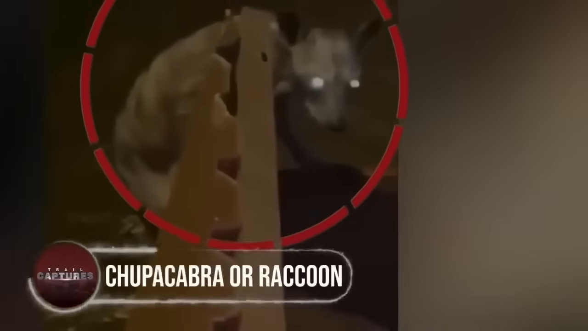Chupacabra or raccoon. This video showcases a figure that flirts with scientific acceptance and rational thought. None other than the elusive Chupacabra. With its bald skin, glowing eyes, and alien-like appearance, it's no wonder the local individual behind the recording drew this astonishing conclusion. As the creature forages through garbage, fear ripples through the community, unsure of this enigmatic being's true identity.